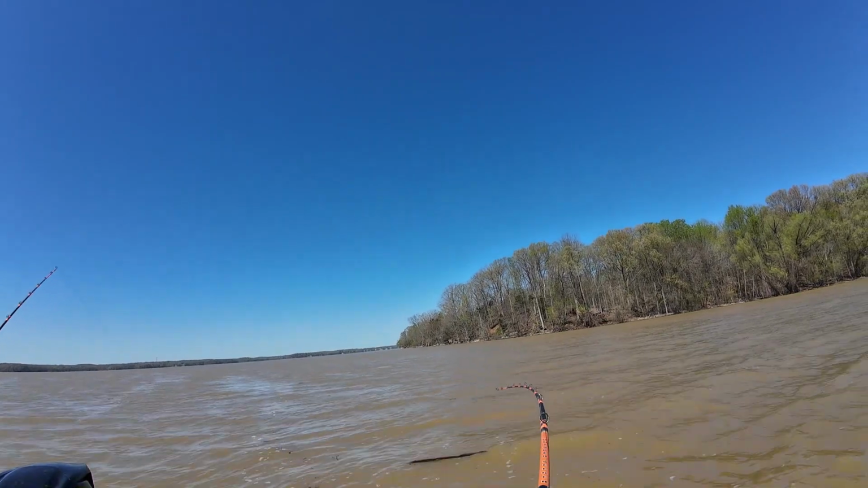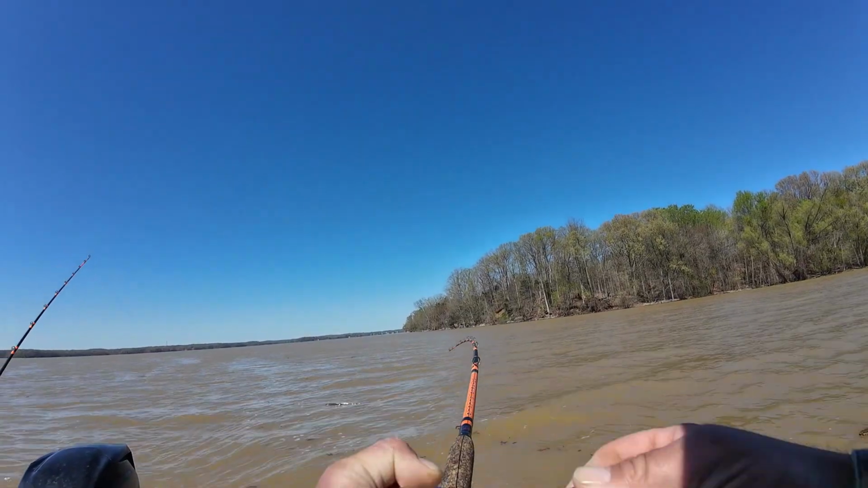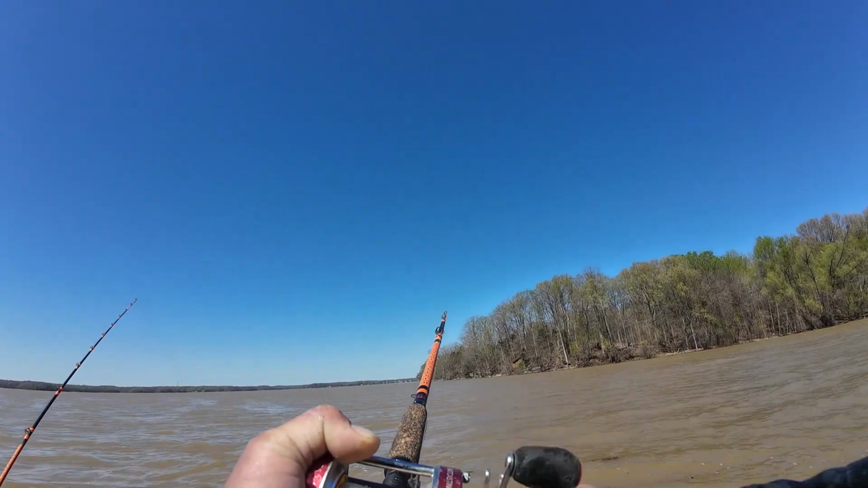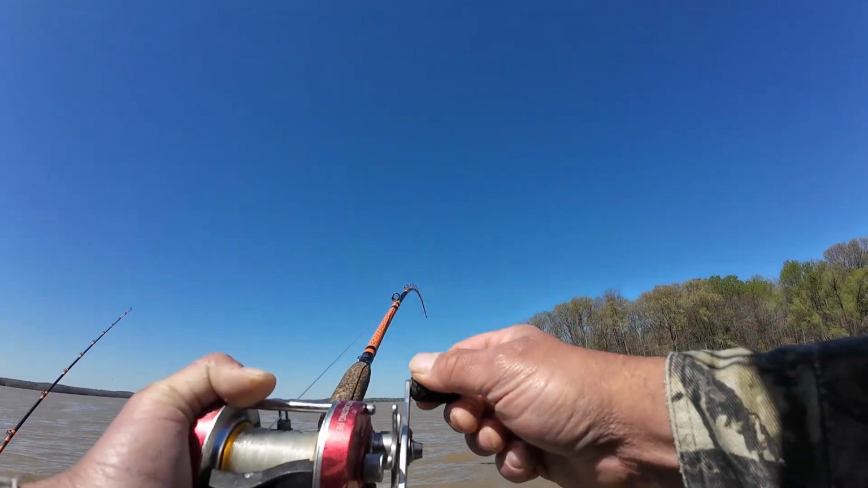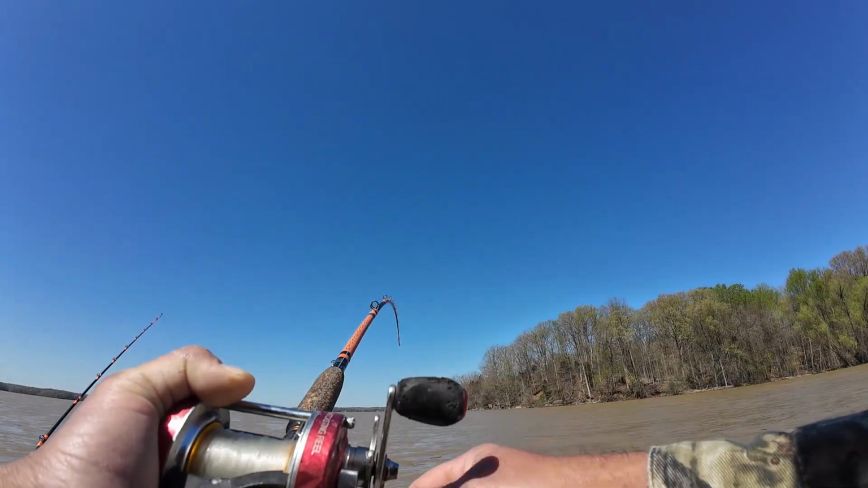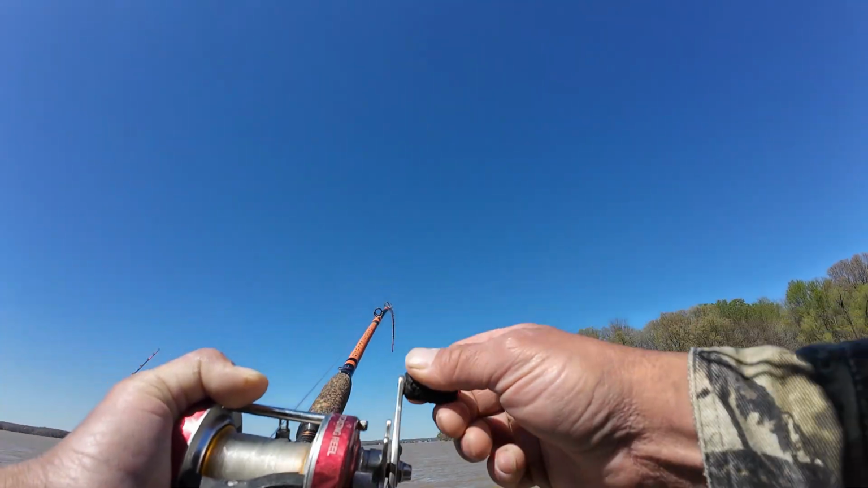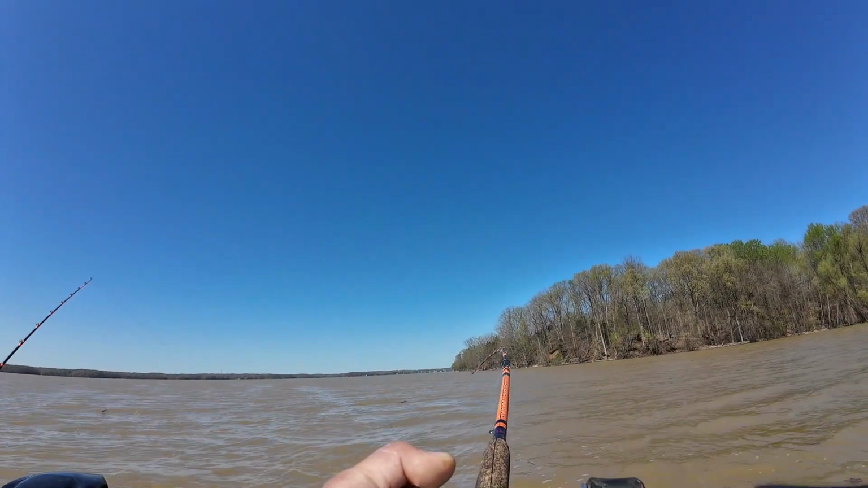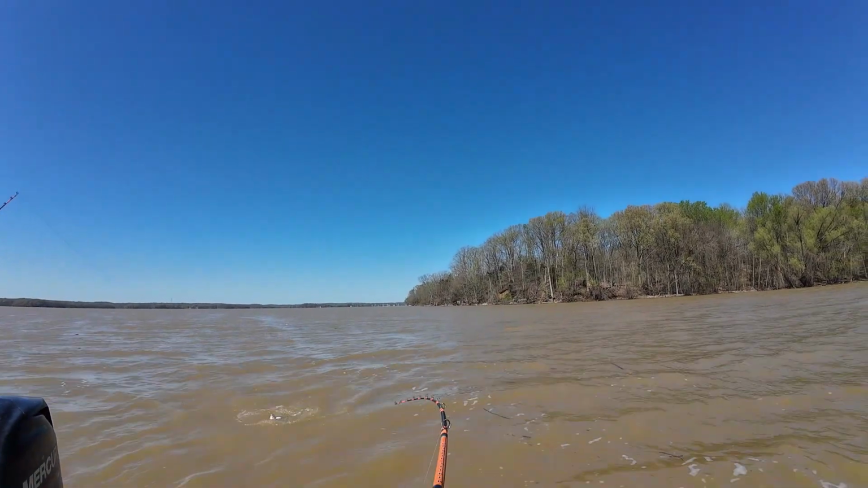It's hard to say whenever this current's like this, but it's a good lake fish for sure. Not no monster, but like I said, it's a good lake fish.